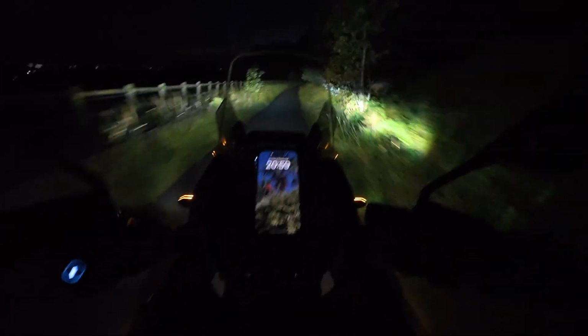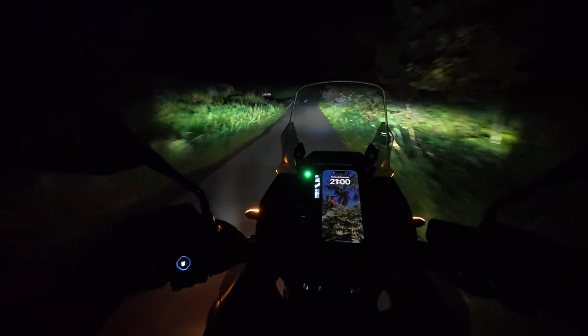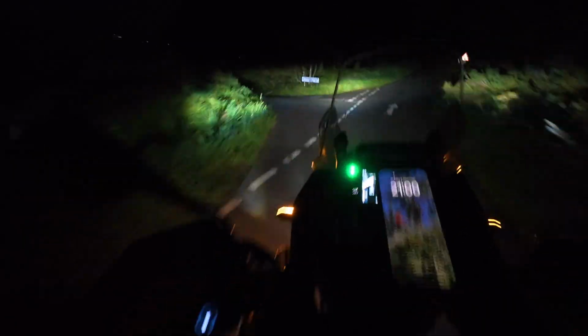Right, let's go down the way we came, give you an idea of how steep it is. There we go, let's drop down here.